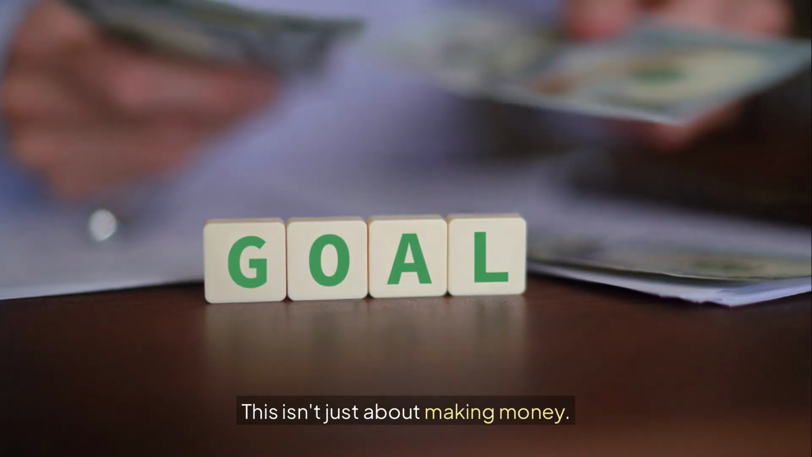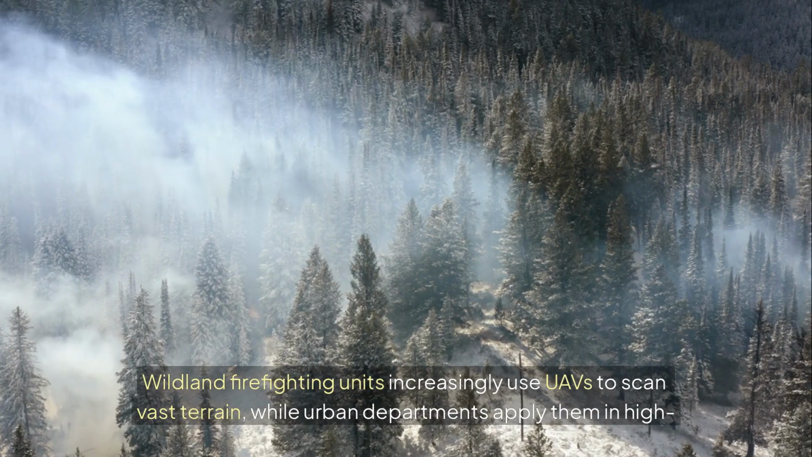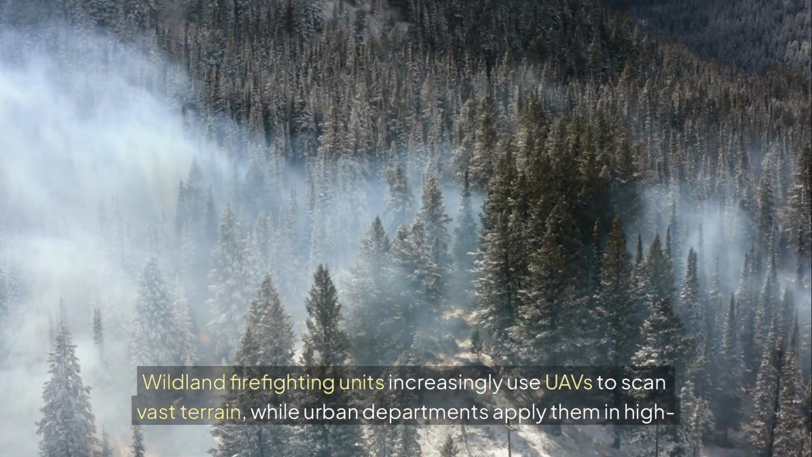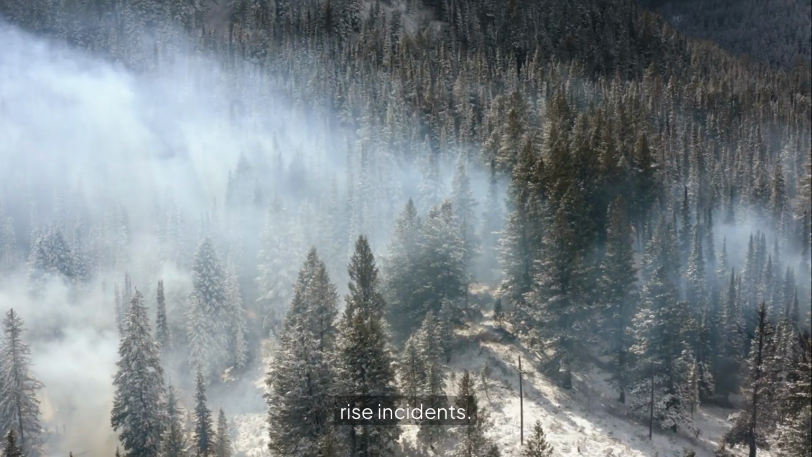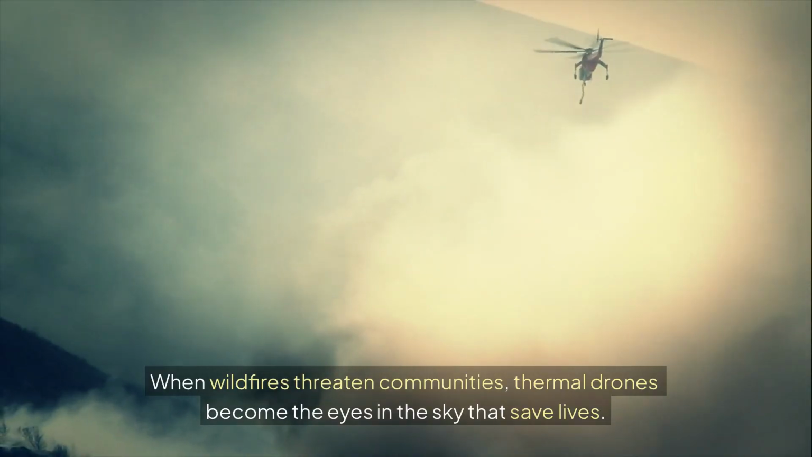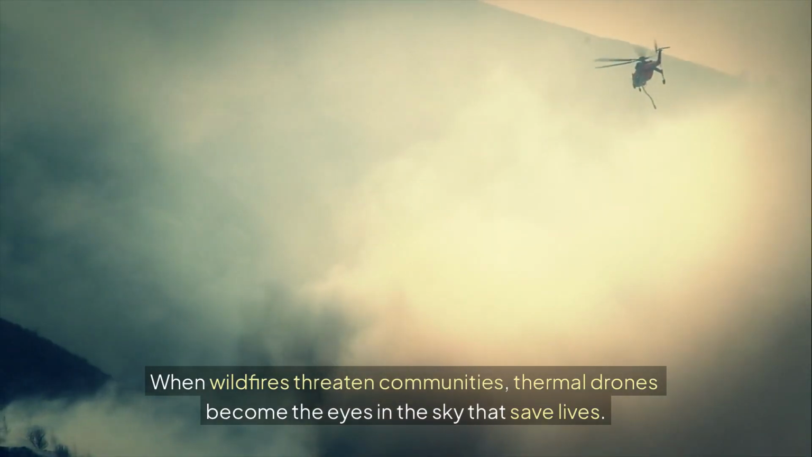This isn't just about making money. Wildland firefighting units increasingly use UAVs to scan vast terrain, while urban departments apply them in high-rise incidents. When wildfires threaten communities, thermal drones become the eyes in the sky that save lives.